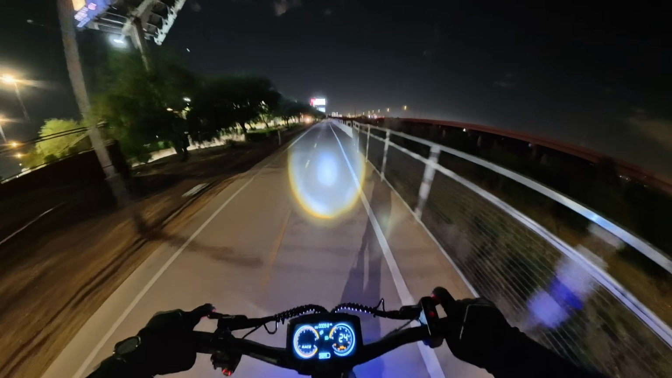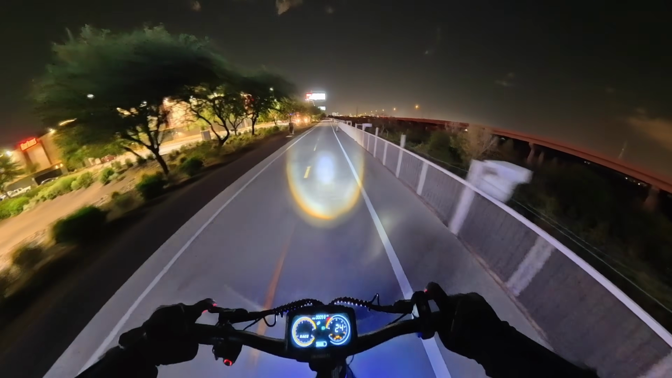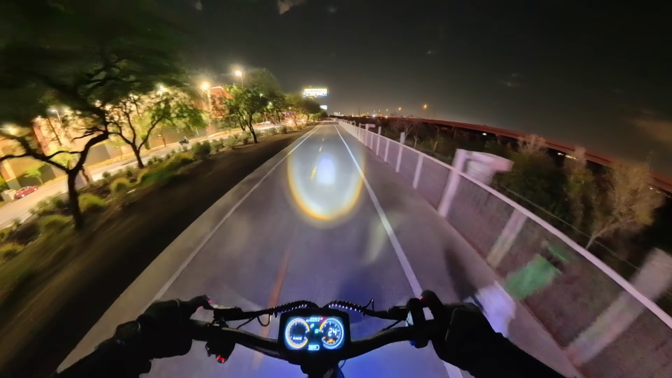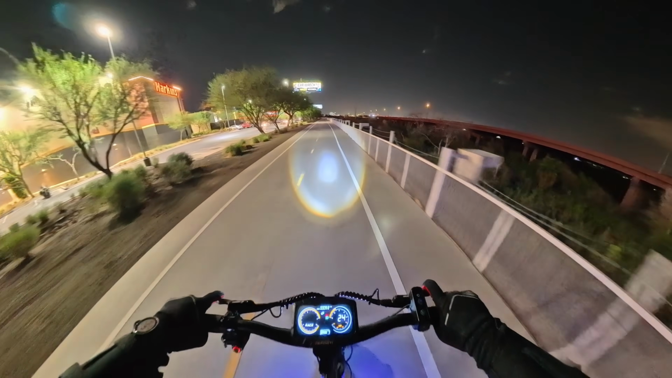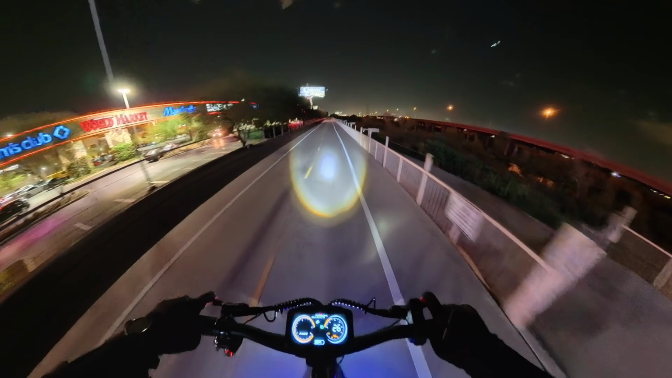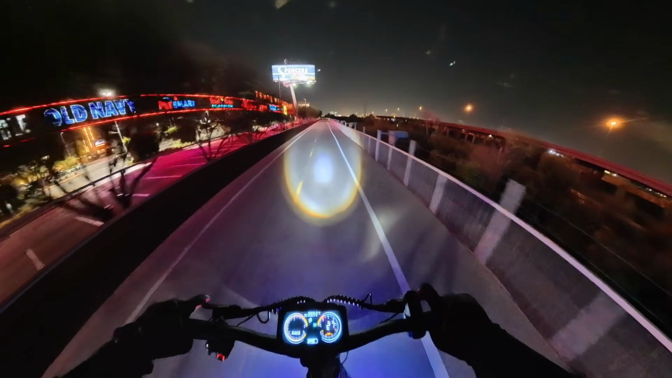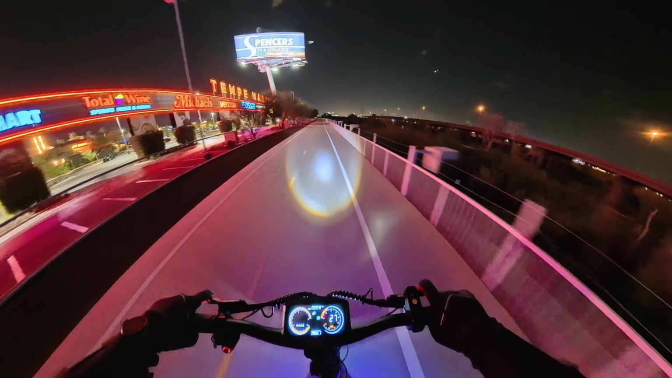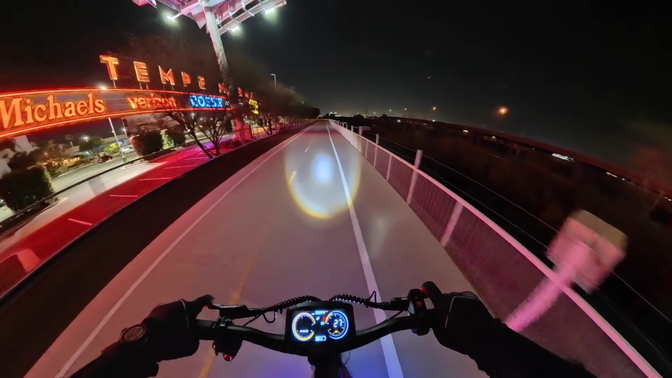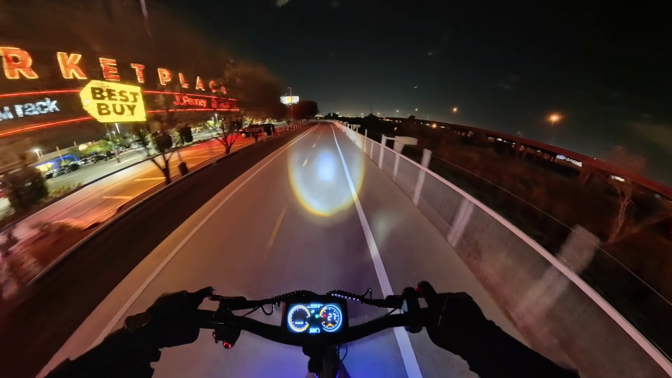So several folks in the past have asked whether or not this scooter is a better deal than the Ninebot Max G3, and that's a fantastic question because both of these scooters are priced at the same price point. But here's my thoughts on that topic. Number one, this is a much heavier and larger scooter, so it's not going to be as portable. So if you're going to be lugging the scooter up and down stairs, stuff like that, it's going to be much easier to do with the Ninebot Max G3.